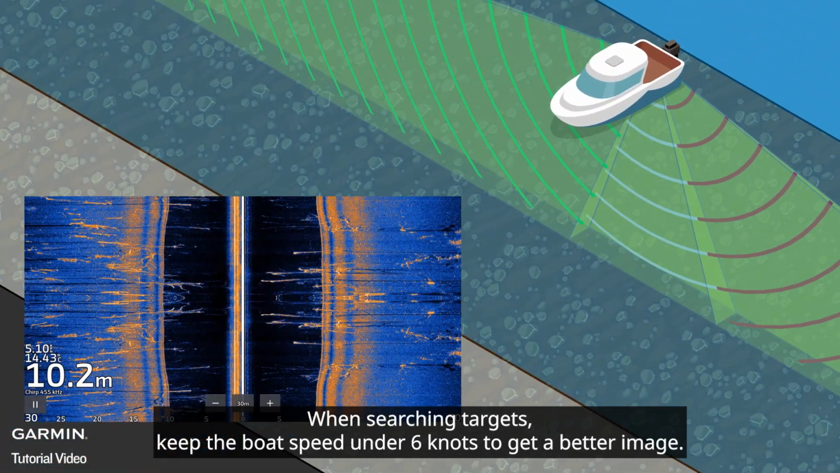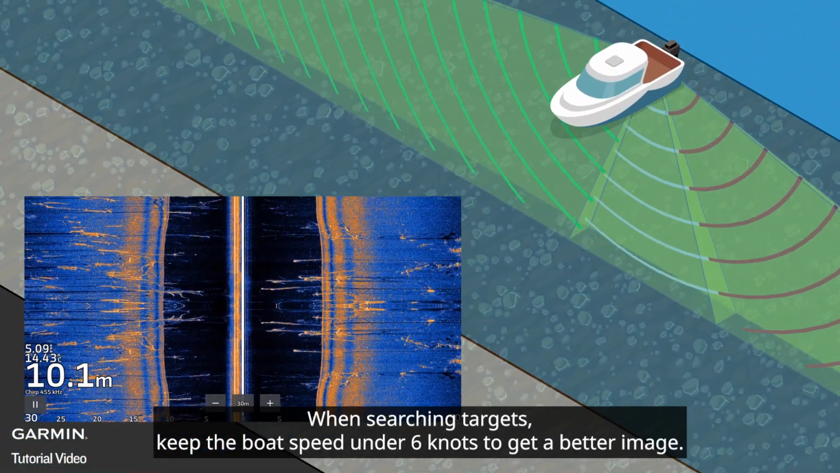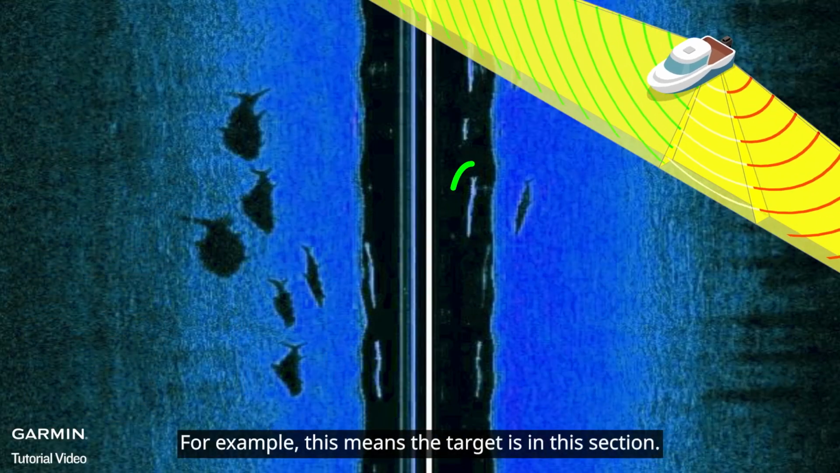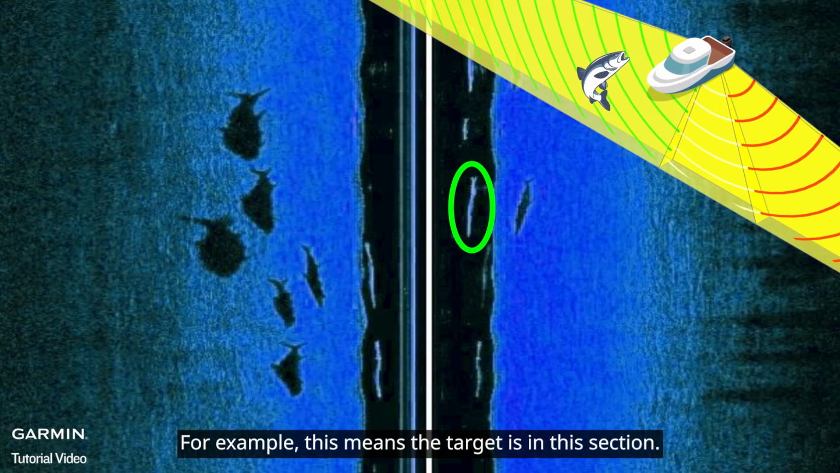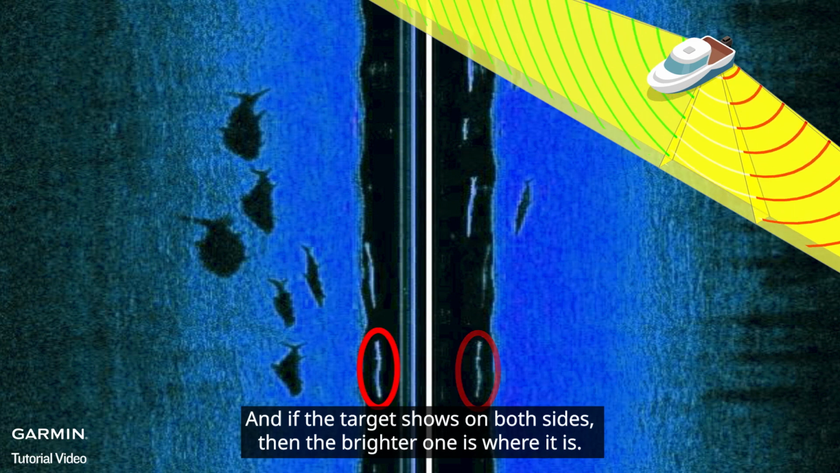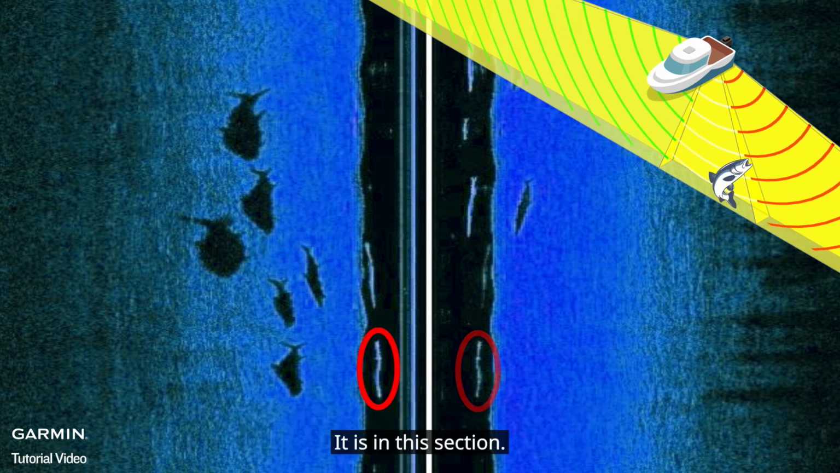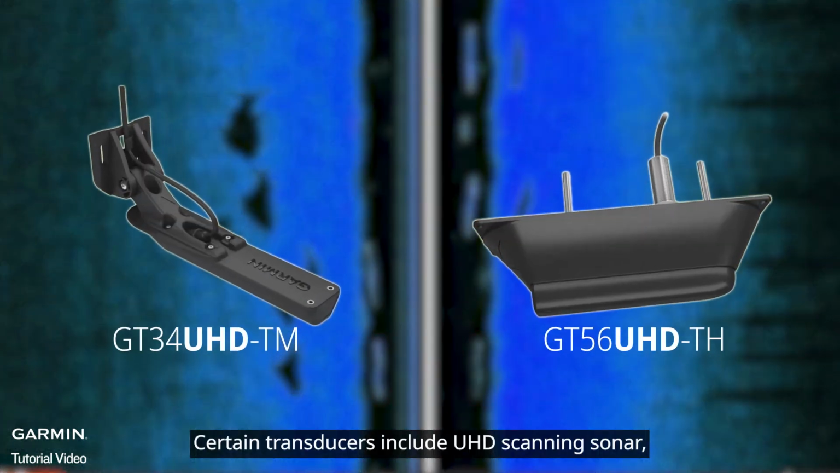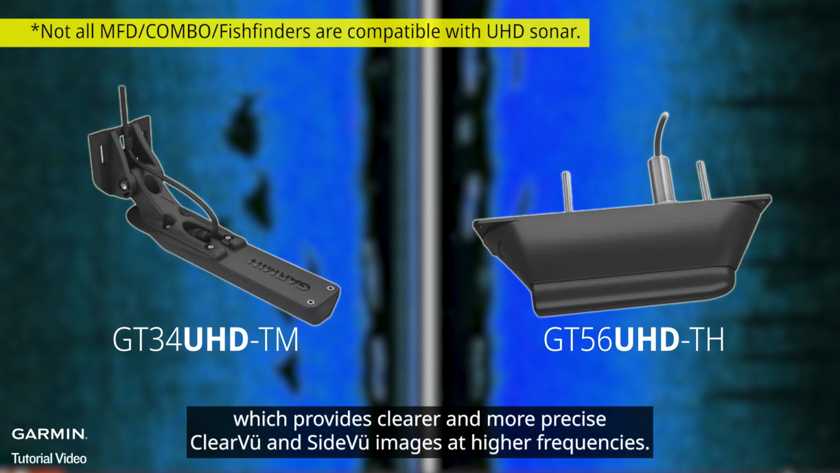When searching targets, keep the boat speed under 6 knots to get a better image. For example, this means the target is in this section. And if the target shows on both sides, then the brighter one is where it is. It is in this section. Certain transducers include UHD scanning sonar, which provides clearer and more precise ClearVü and SideVü images at higher frequencies.